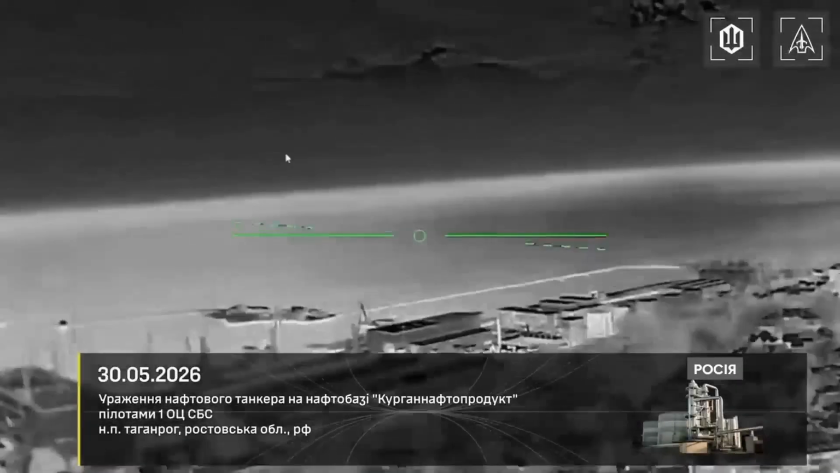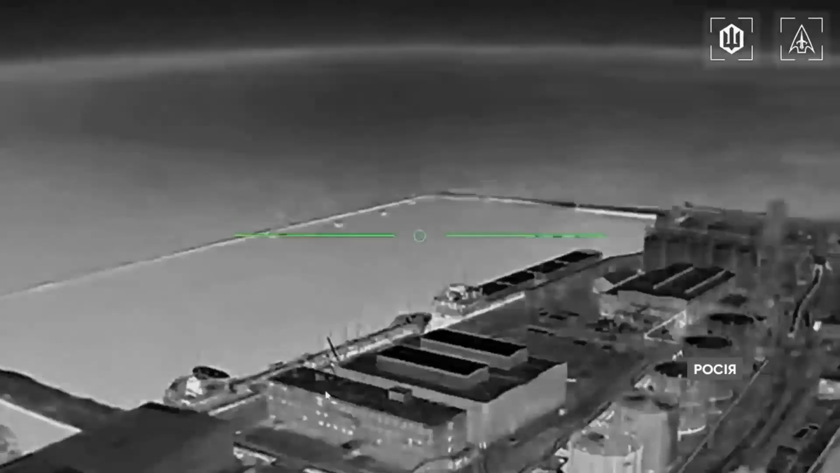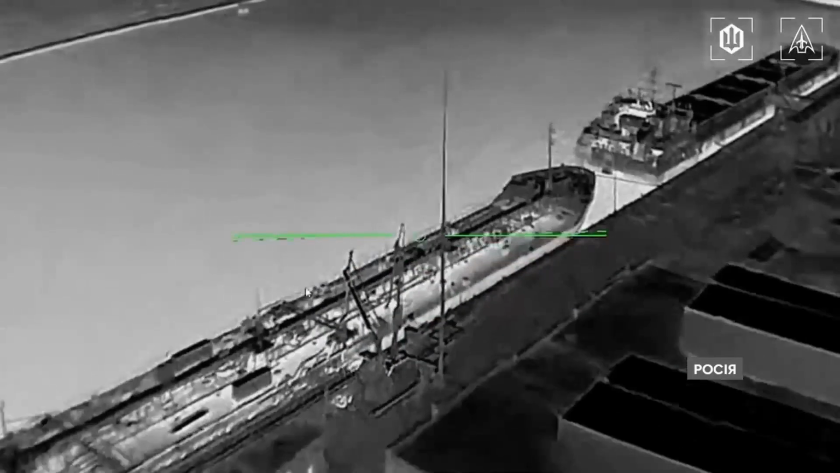In Taganrog, drones from the 1st Separate Center attacked the Kurgan-Nafto product oil depot on the shore of the Sea of Azov. At least 2 hits were recorded on a tanker belonging to Russia's Shadow Fleet. In addition, strikes also targeted the local storage tanks.